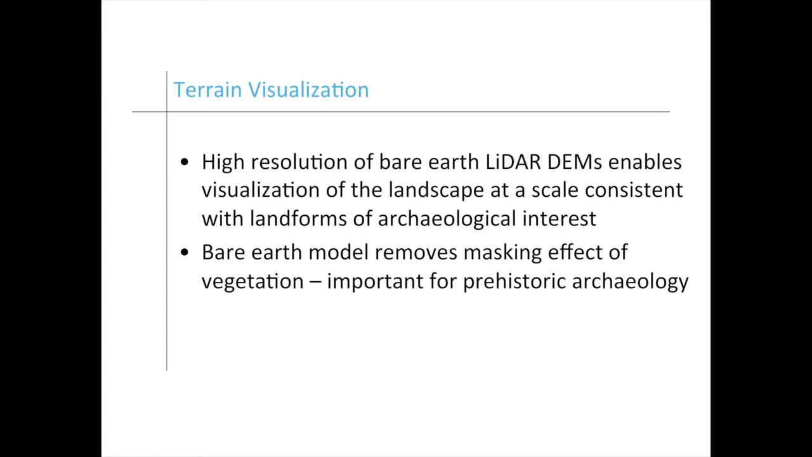And another advantage of the bare earth model is that the masking effect of vegetation is removed so that we can see the ancient landscape a little bit more clearly. I'm sure the geologists in the room can understand that it was like a light got flicked on and all of a sudden you're just seeing all of this detail. It's exciting but daunting as well.